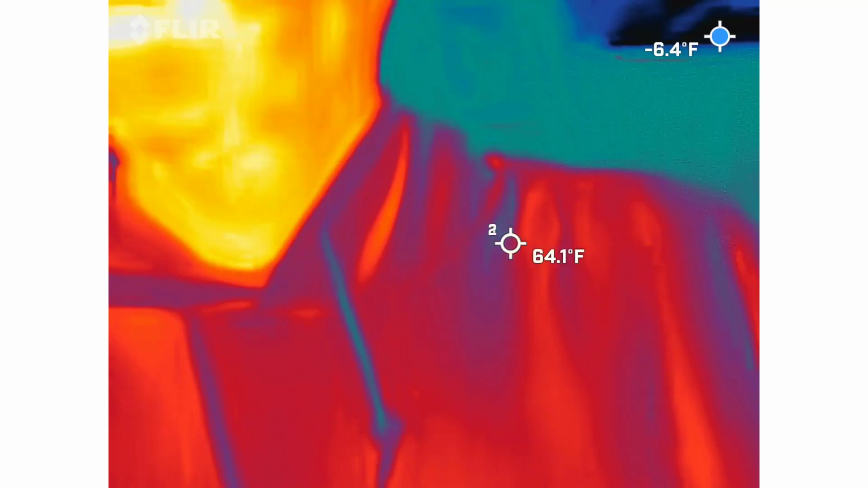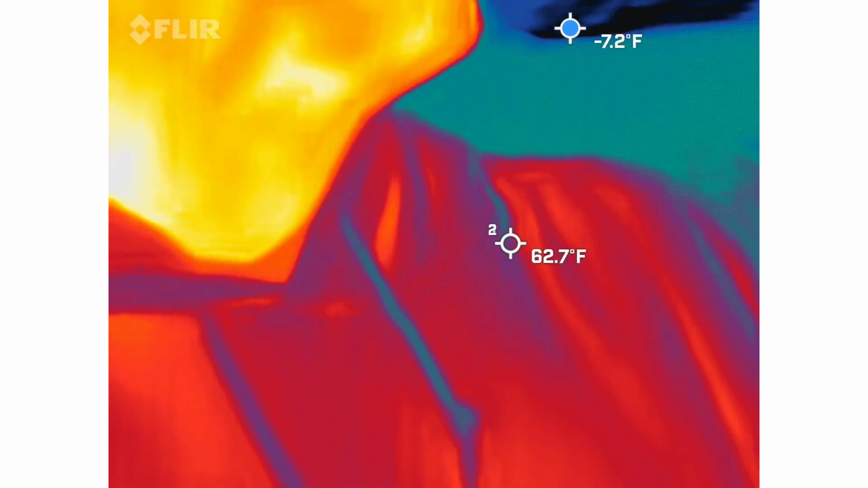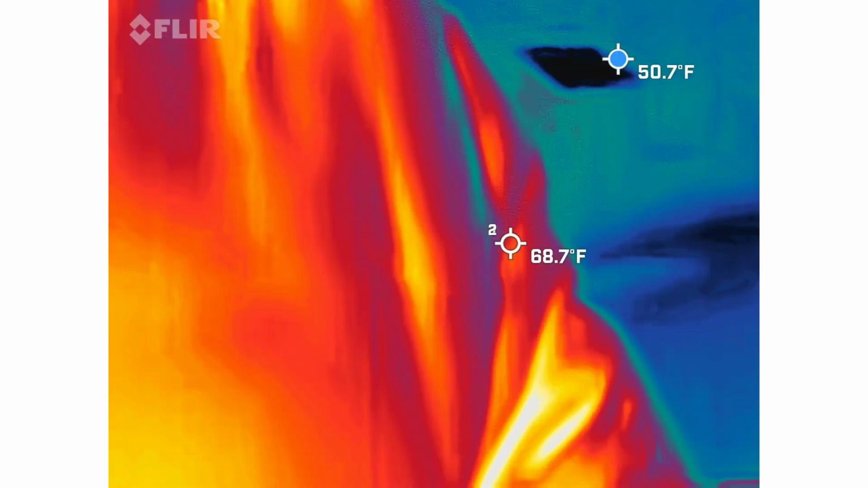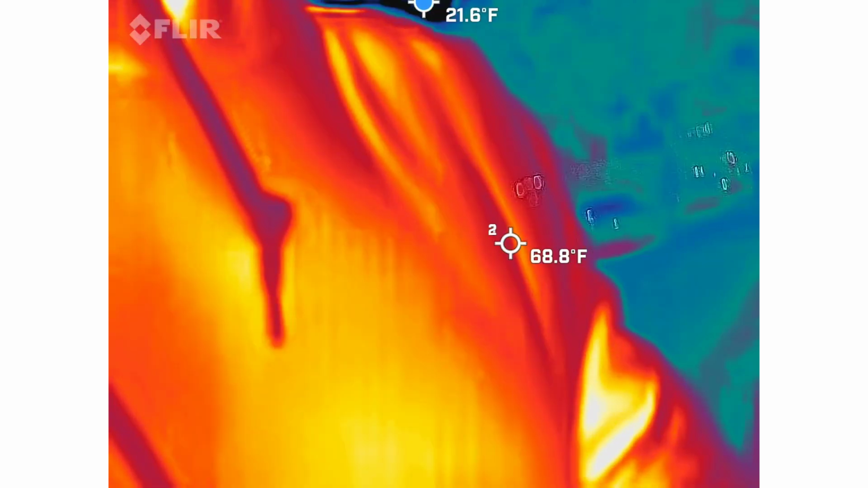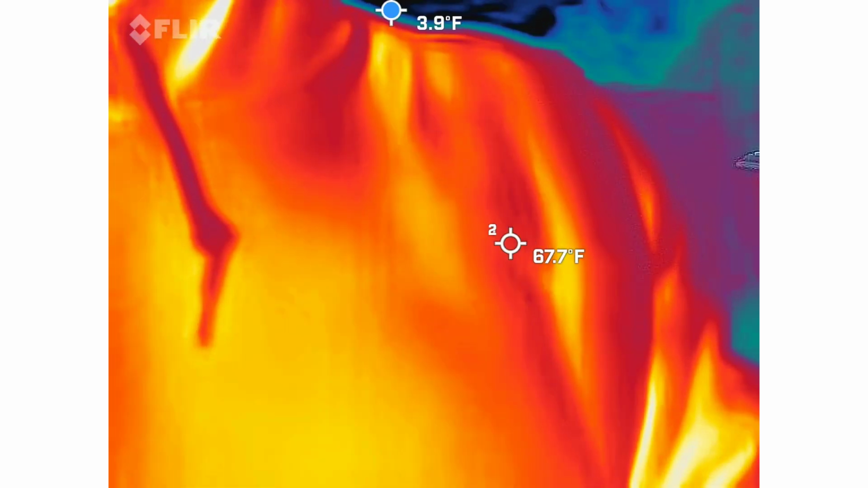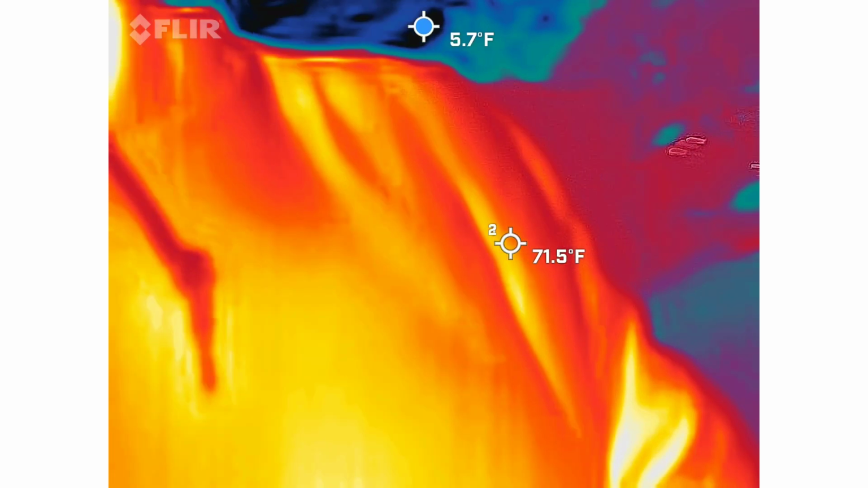Exactly. So, this is the real deal. This is a FLIR camera. Wow, it's going to be a super noisy night on a Friday. This is not a phone app, just so you guys know. We are looking for cold spots. You should be able to see me in there, red, orange, and yellow guy. We're looking for the cold, blue and black. We're looking for it to either take shape or for something to, obviously, start moving on its own.